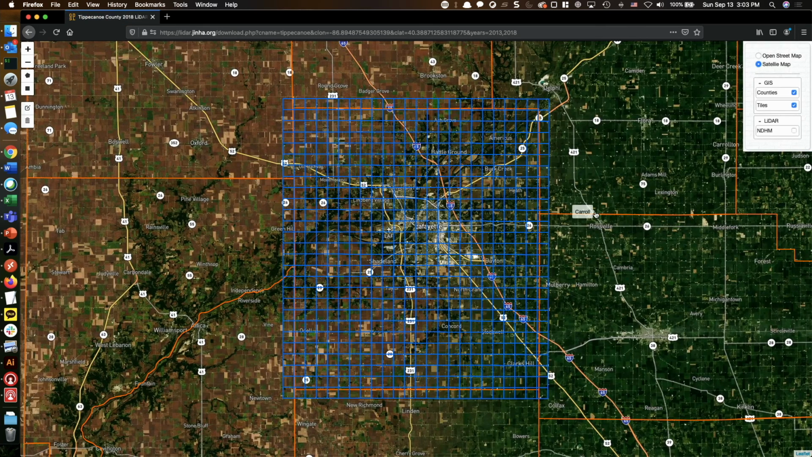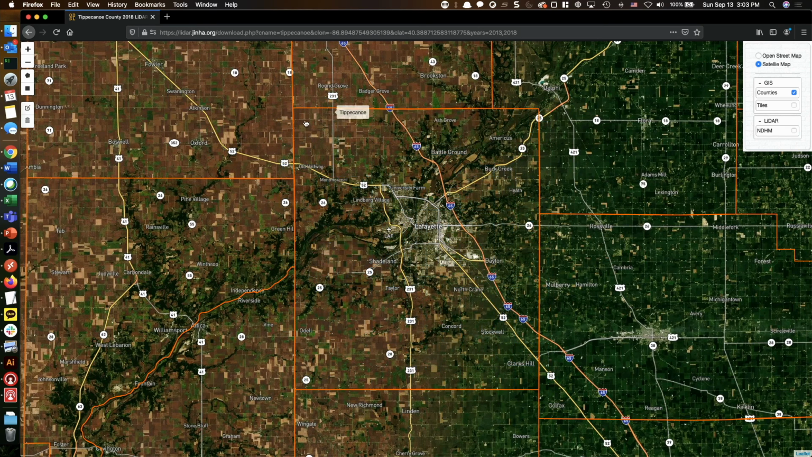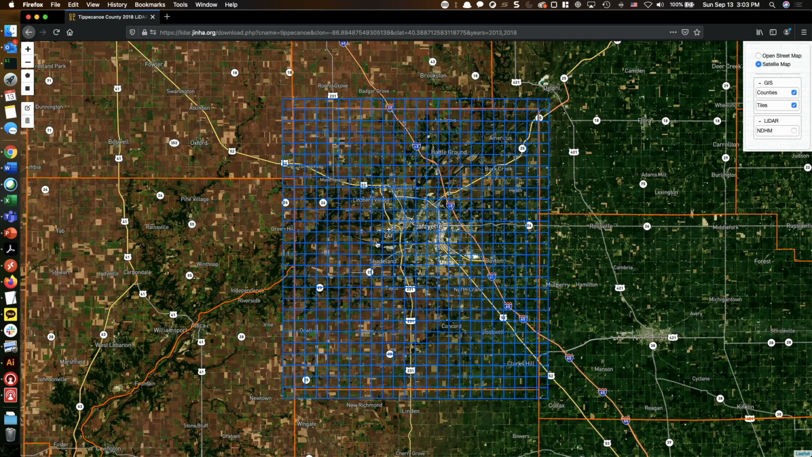Once you click the link, another page will show up, and by default, the counties layer and tiles layer will be activated automatically. But you can always turn this off to see the county layers more clearly, and you can just turn on the tiles layer, and all those rectangle tiles are the tiles where you can download the LiDAR data.